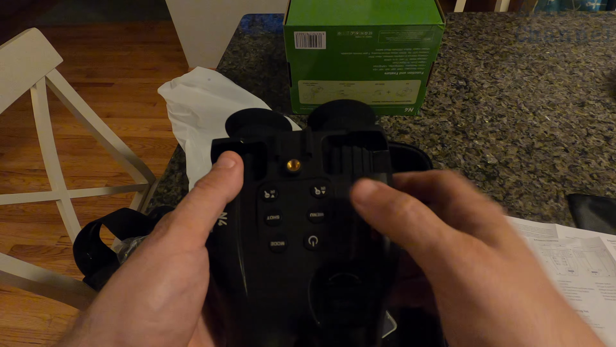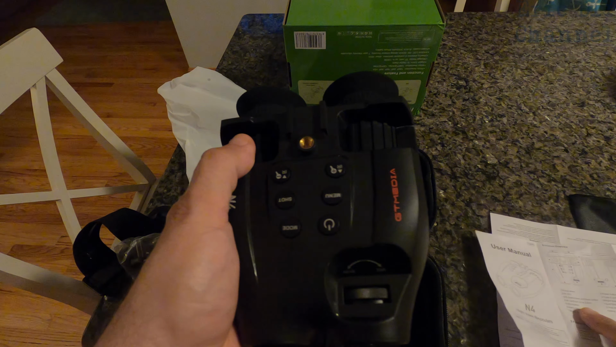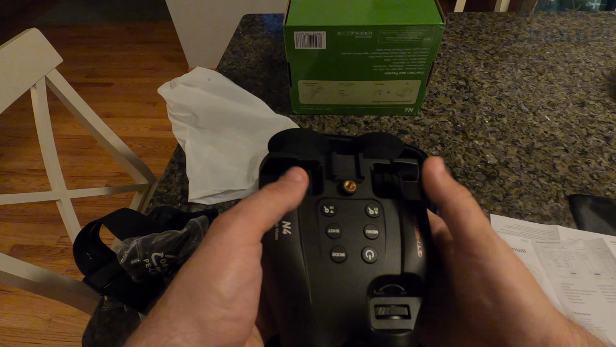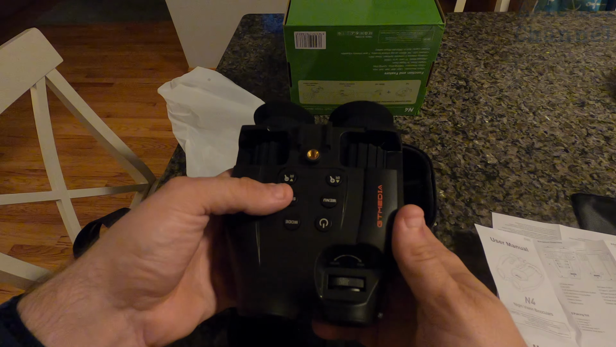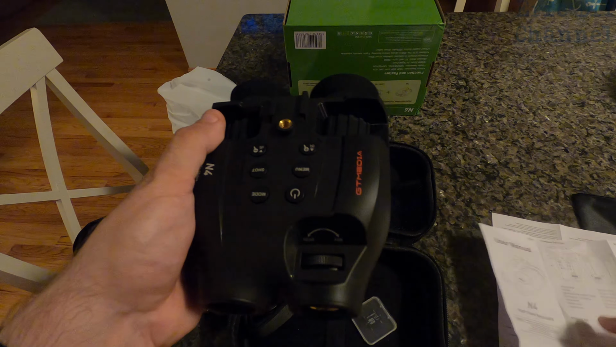And then there's different levels of infrared light. It can get brighter and darker in darkness. That's between these two buttons. This also zooms in if you hold it down, and this zooms back out if you hold it down. So that's what the magnifying glasses are. This is the shot button. I believe that's to take a picture or to start and stop the video taking in the unit.